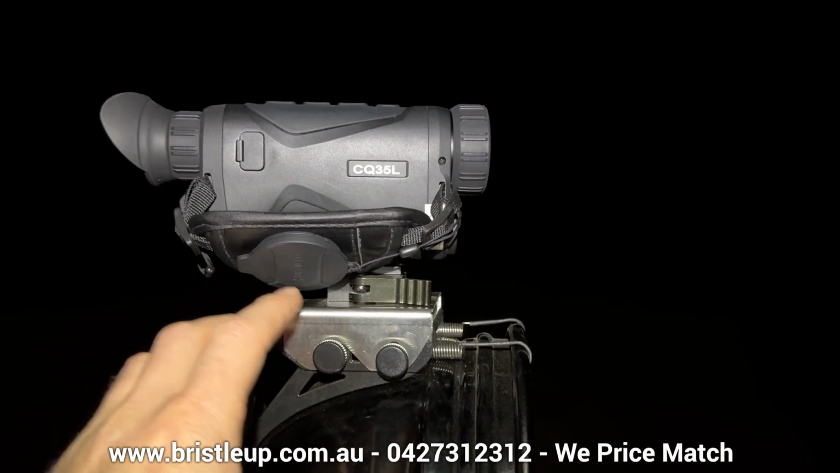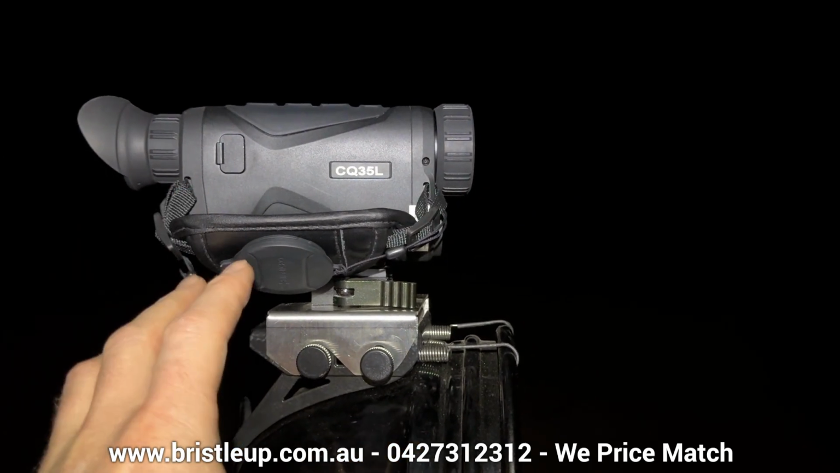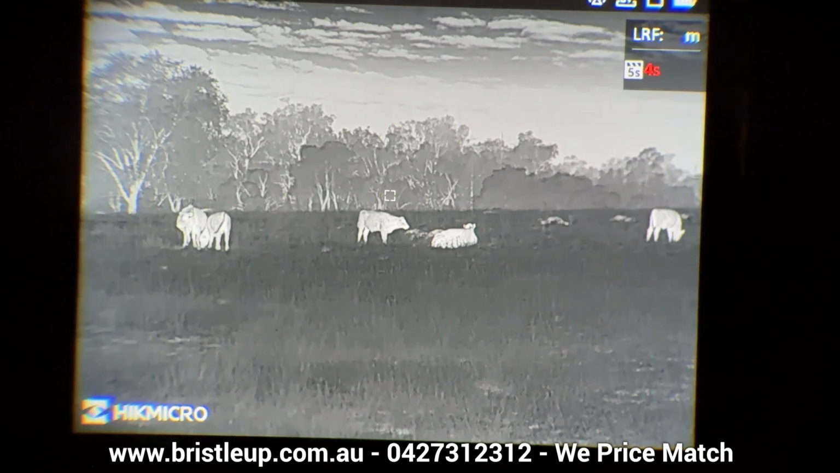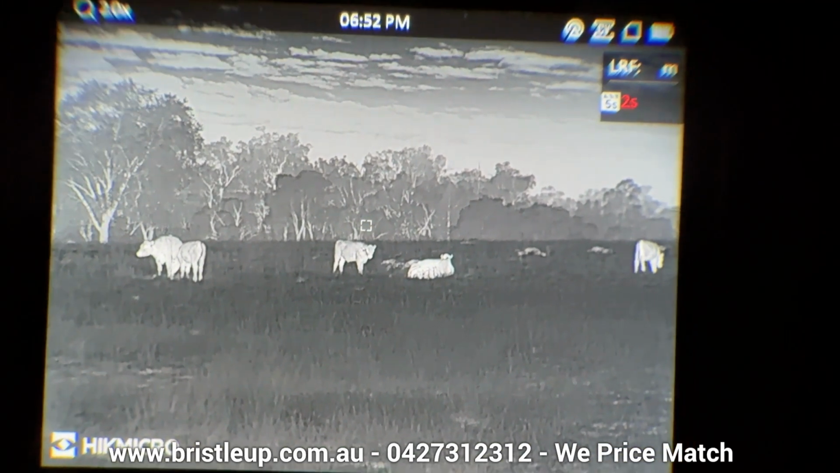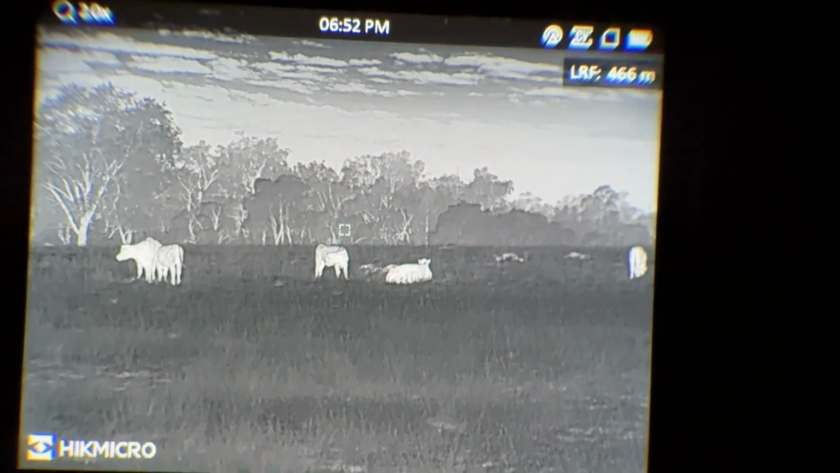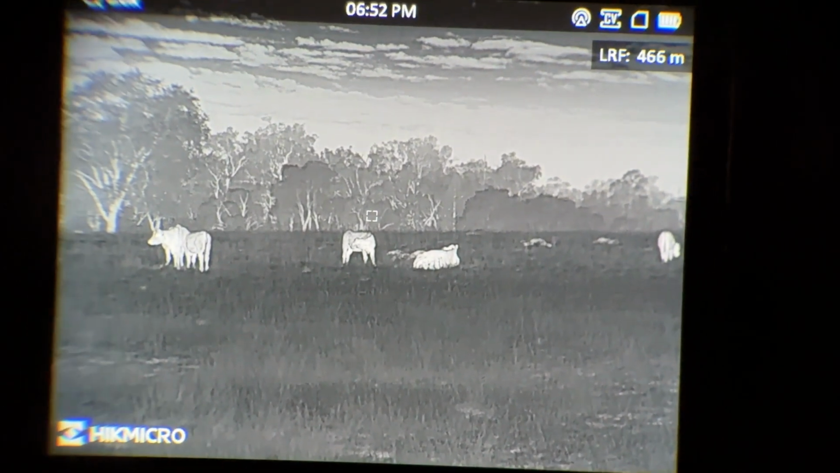First up, we're going to compare the image quality looking through the thermal versus what you get on the screen. Let's take a look through the thermal and see what the image quality is like. As you can see, looking really good. It's a bit cooler now than when I did the first image test.